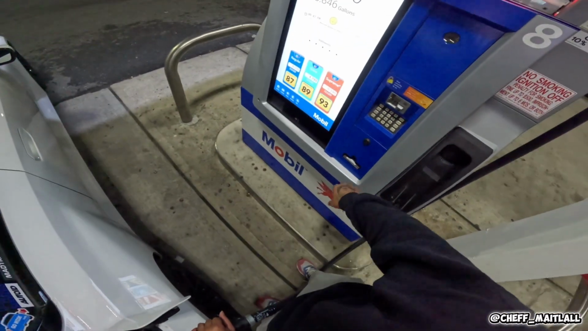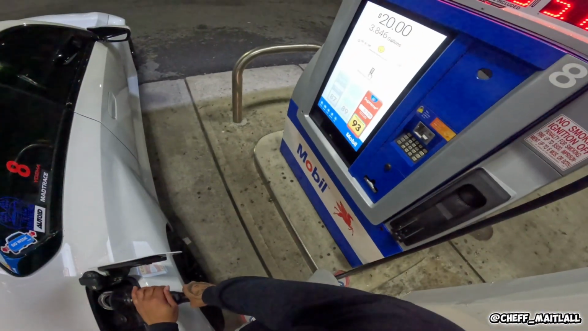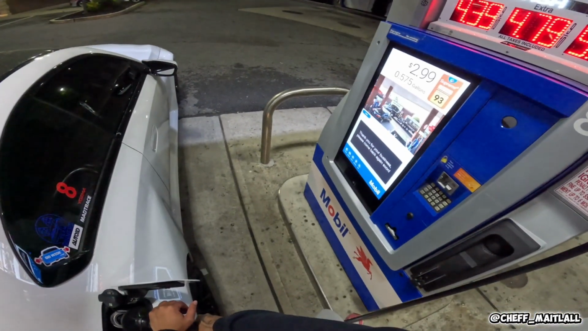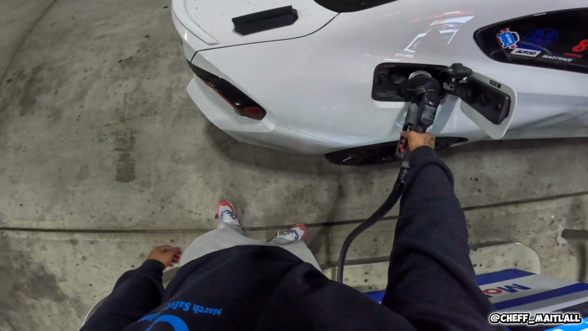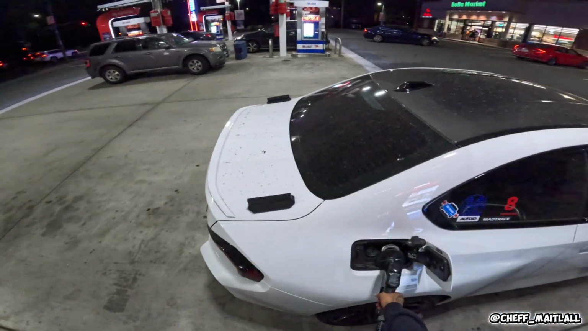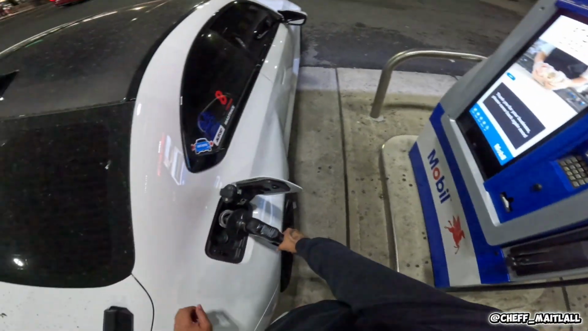Sheesh. This might be a dip, chat. Look how dirty the car is though. Looks like somebody took a shit on it, all this pollen on the car.